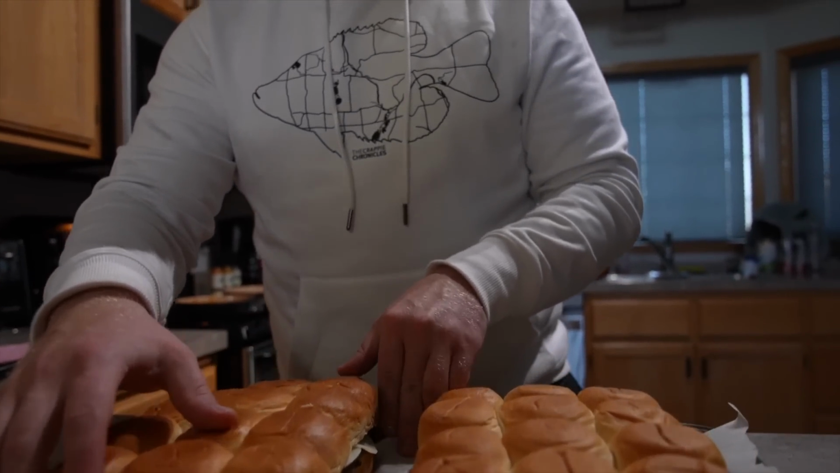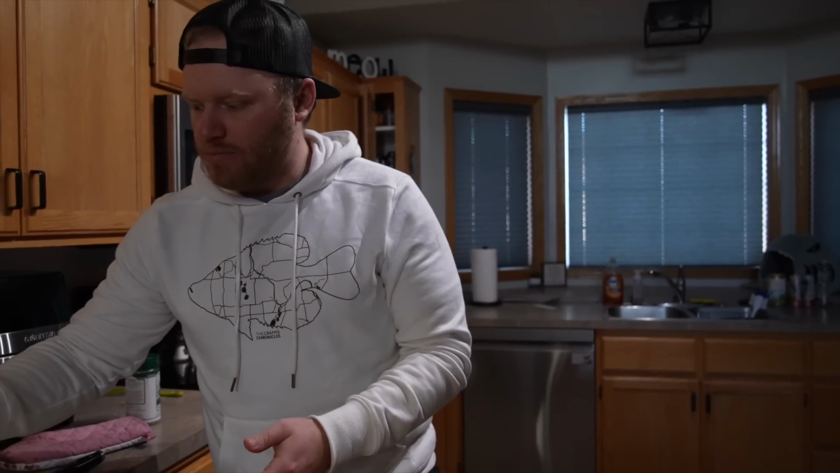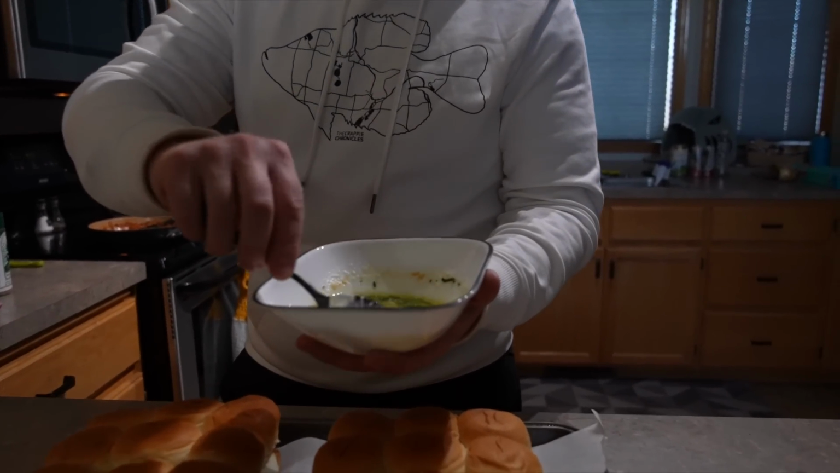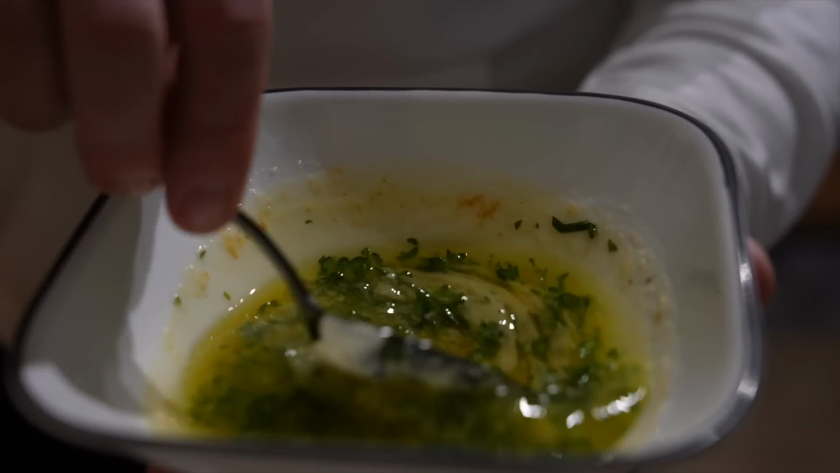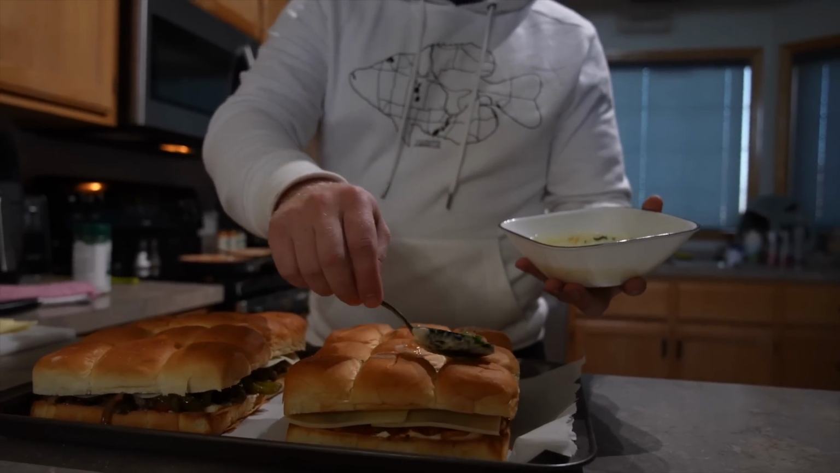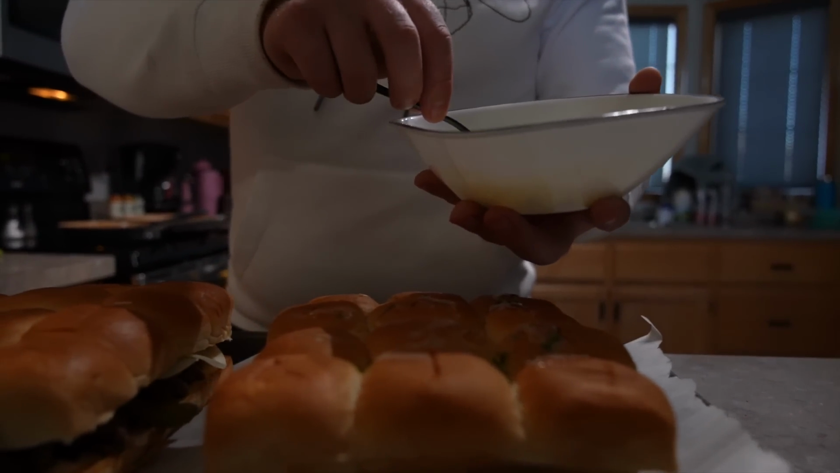Boom. And then the last step for this is I have some melted butter right here. All I did was put a little bit of chopped parsley in there and some garlic powder. And I'm just going to basically drizzle that over the top of all these buns. Both of them, they'll get the same treatment here.